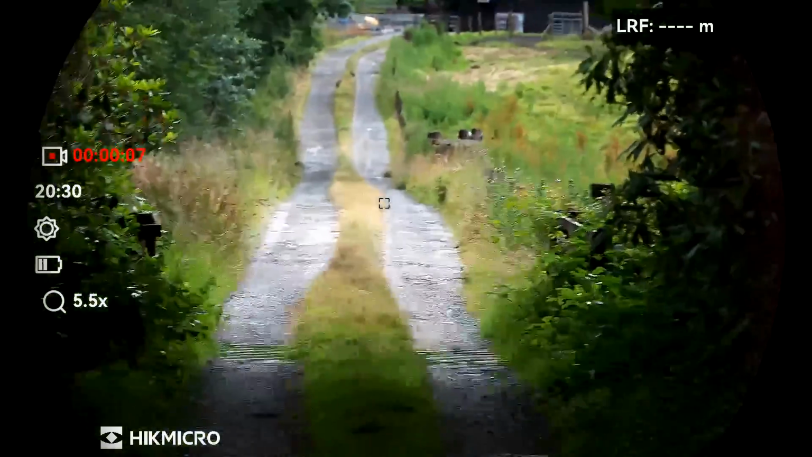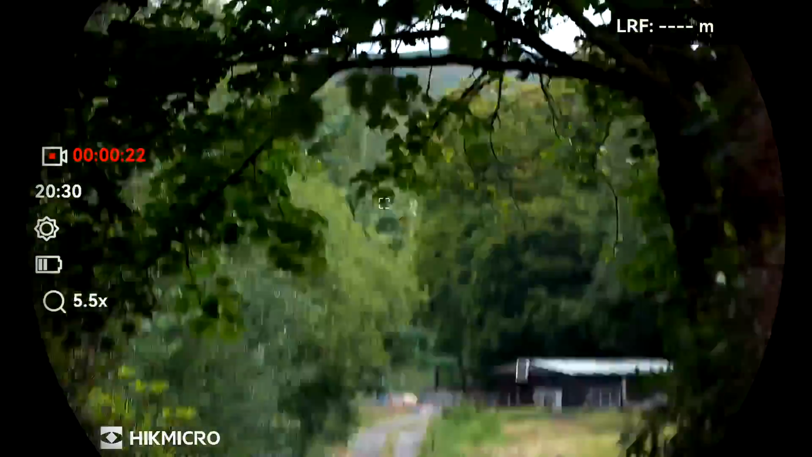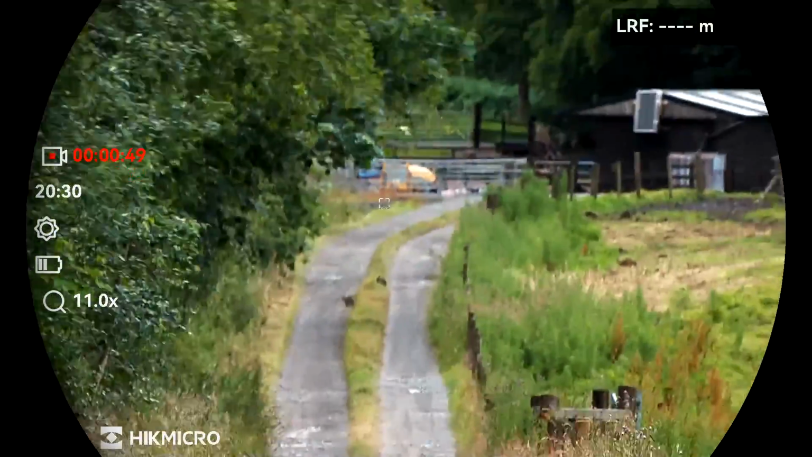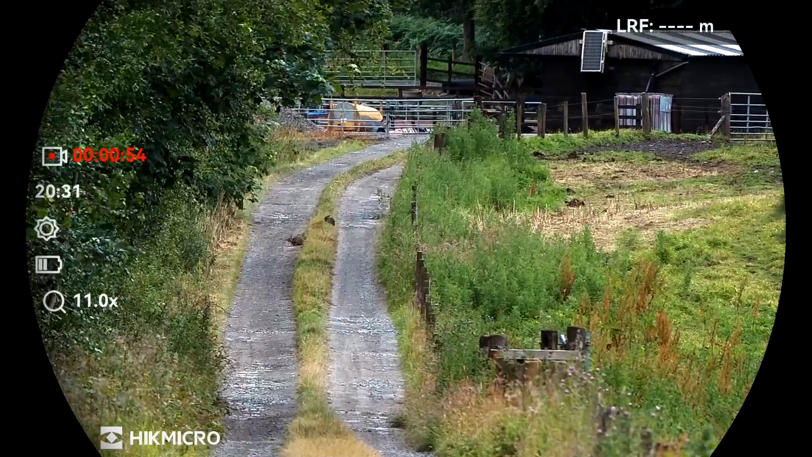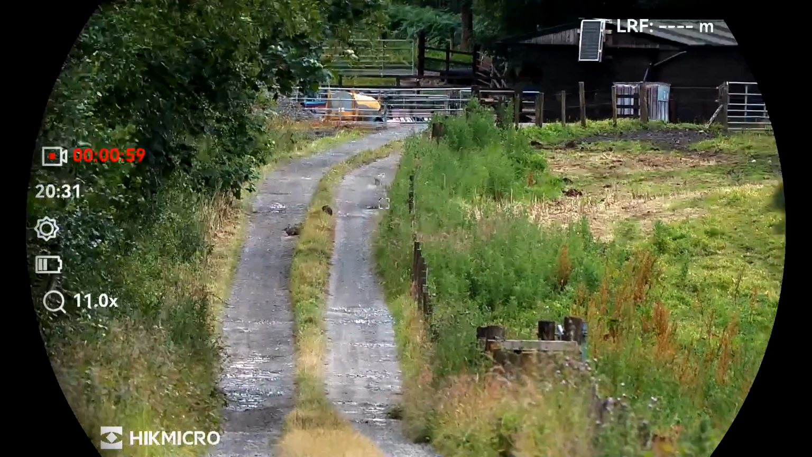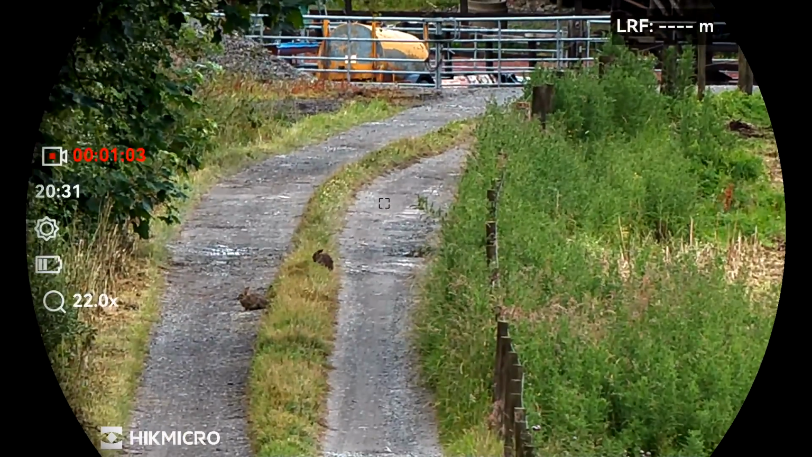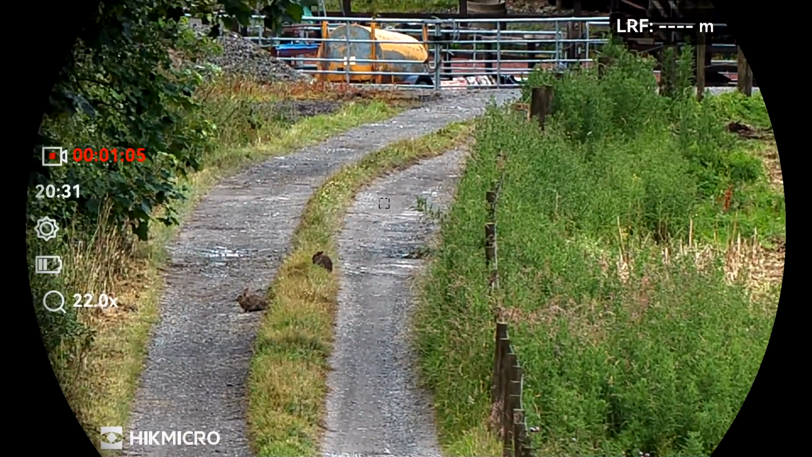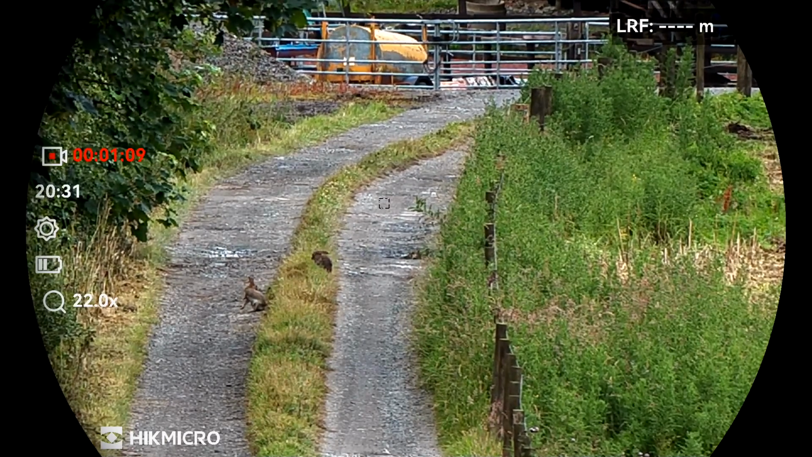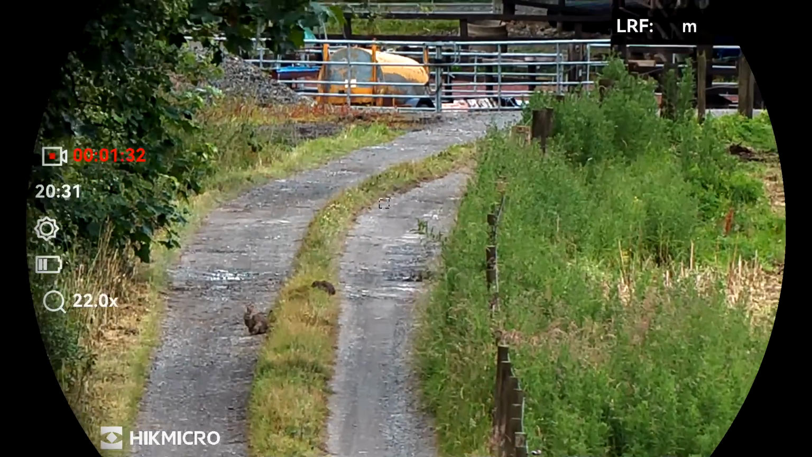A little bit more anti-clockwise focus. There we go. I can see 2 rabbits. That's perfect. Fine tune the focus. It's better. So that's at 11 mag. That's a brilliant view. You can see that rabbit stretching out on the left. Up to 22 mag. And yes, you can obviously see it's a digital image. But those 2 rabbits, that's fantastic. Those 2 rabbits are very clear.